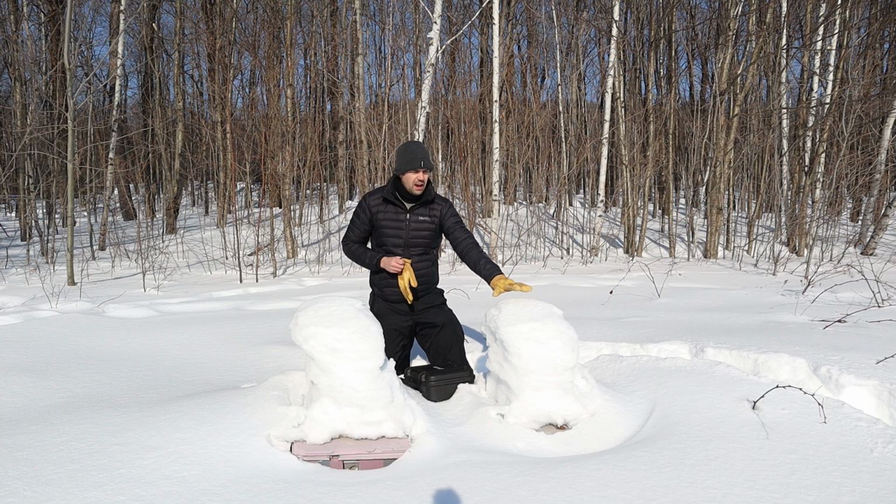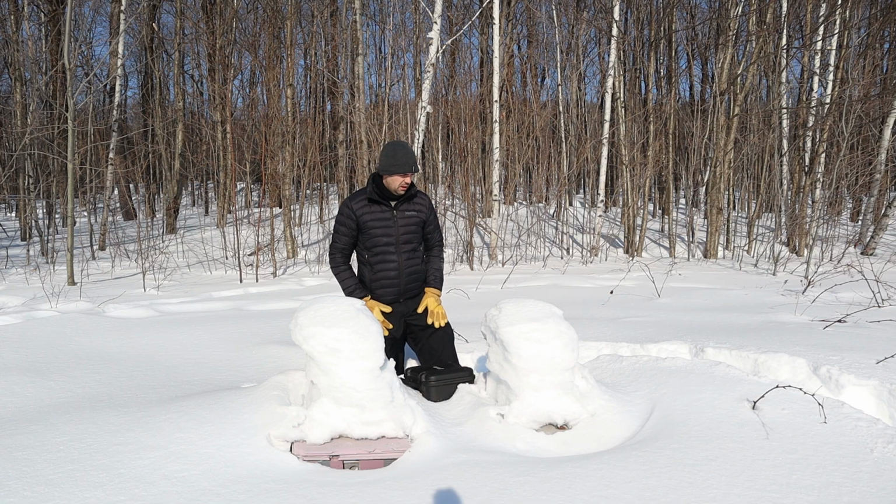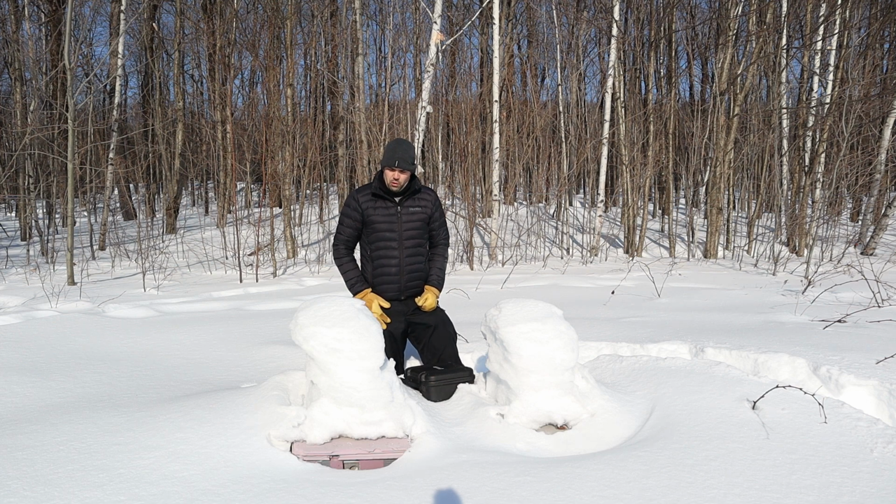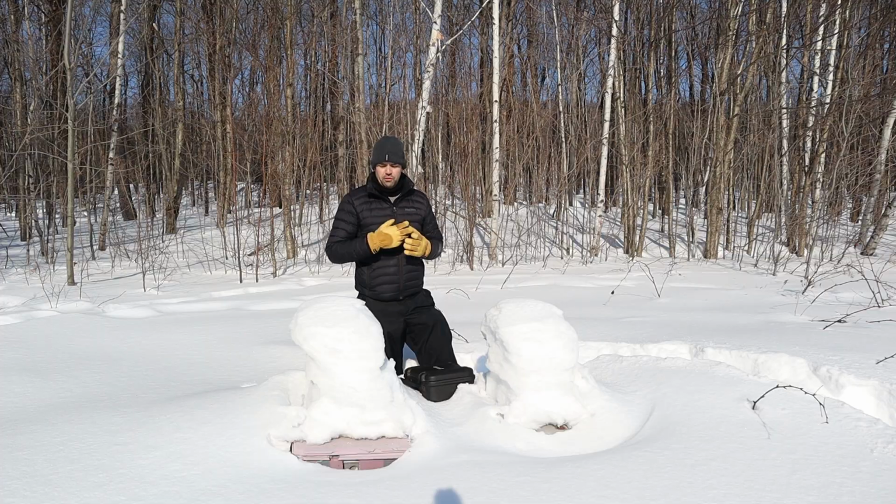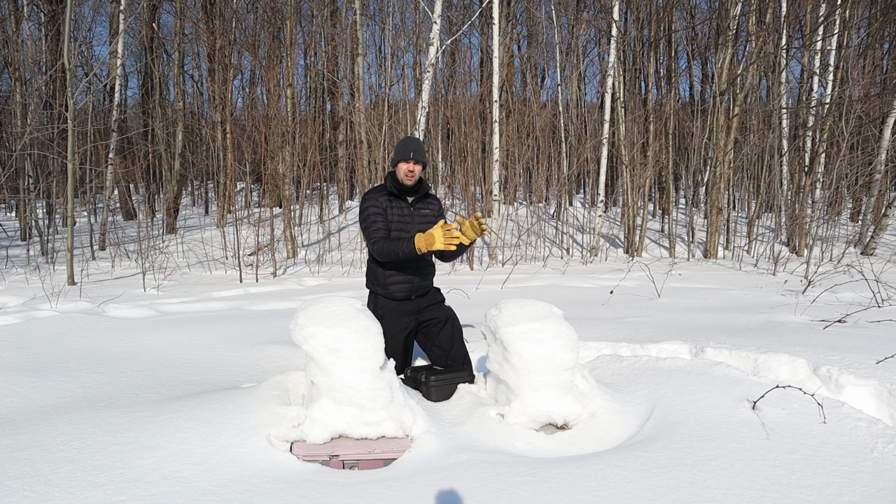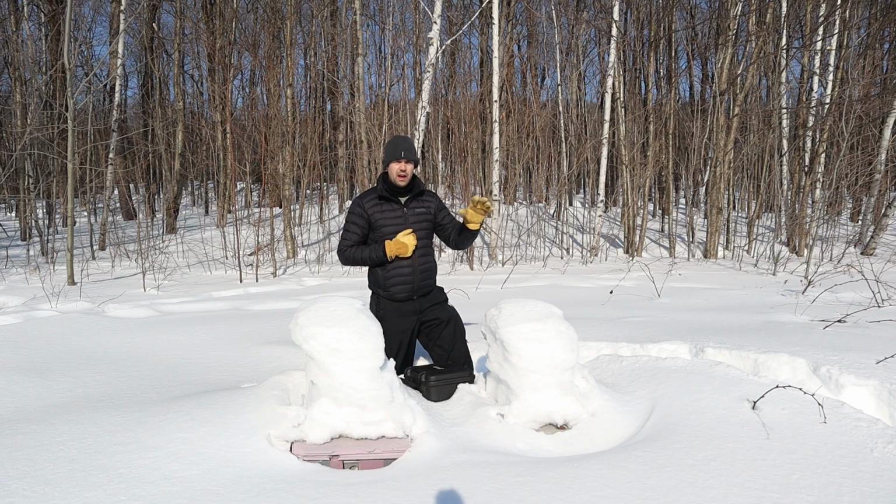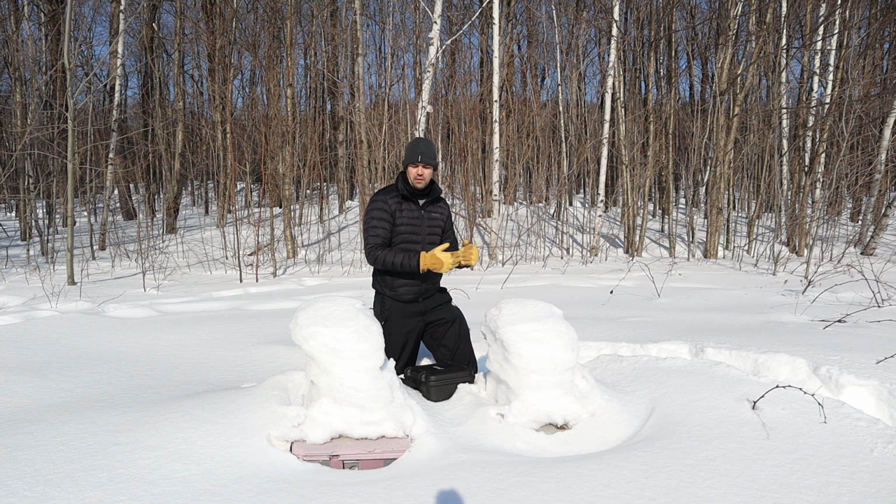That one was the hive that was cut out in the middle of July from a roof access, and this one was an open air hive that I cut out on the 30th of August, so very late in the season. During my last visit of the fall, this one had a very big cluster of bees clustering together, so I knew the population was very high and it had a good chance of surviving.